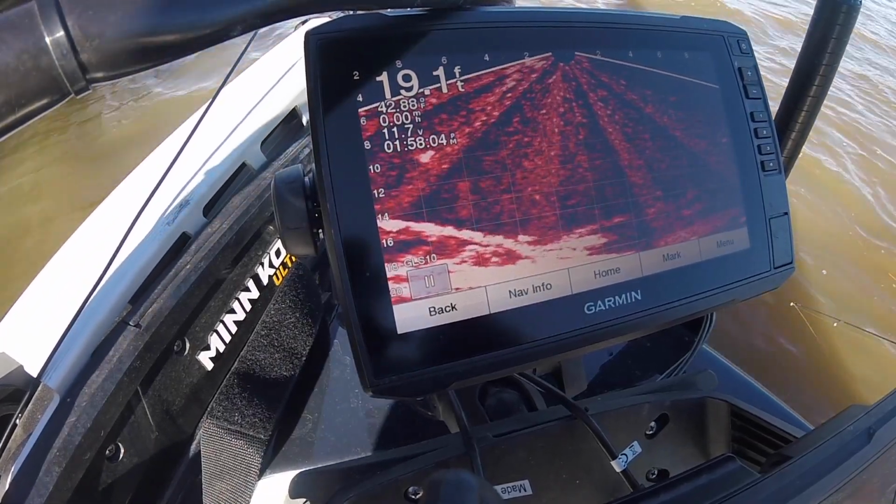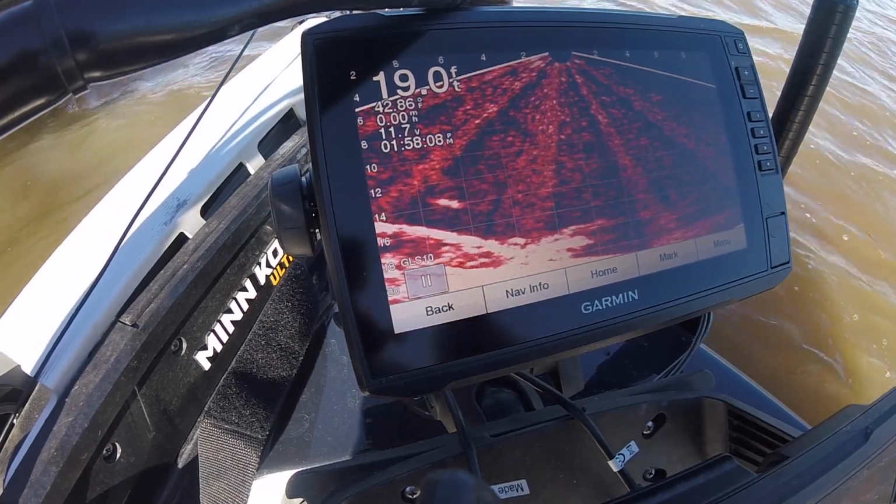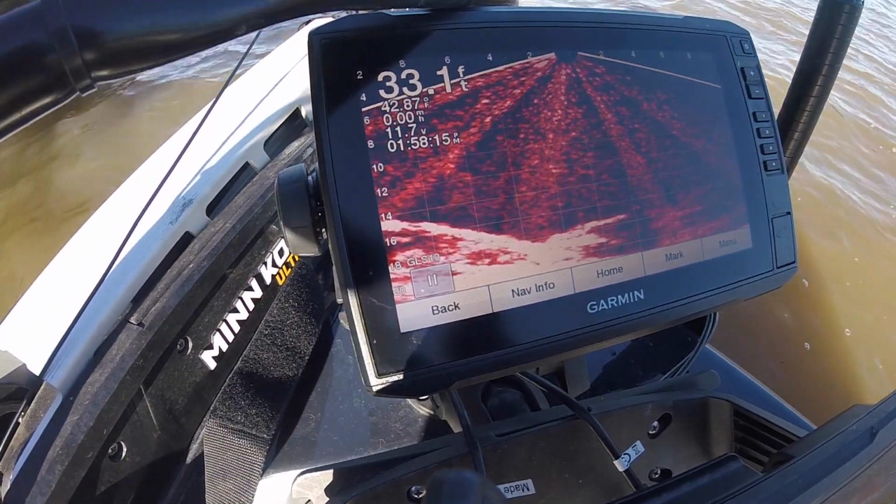And would you look at that? Look at where that crappie goes. He goes right back down into the brush pile where he came from. But that didn't stop Hayden. He just kept on catching them.